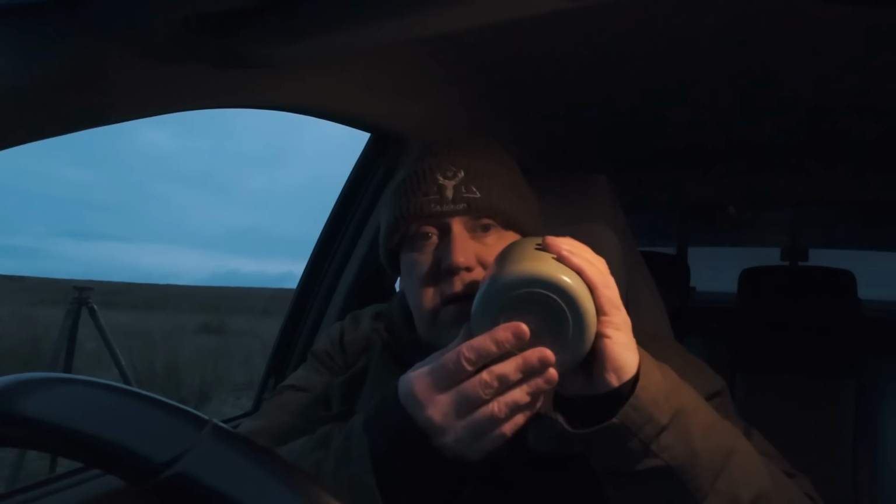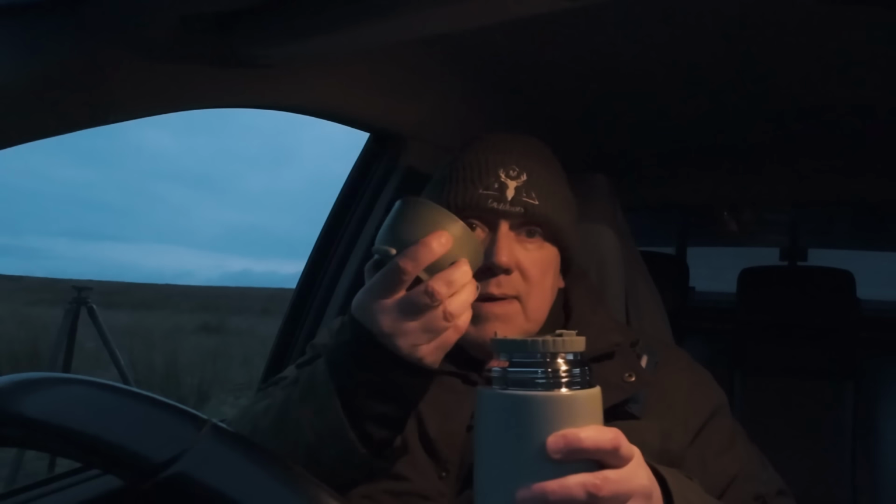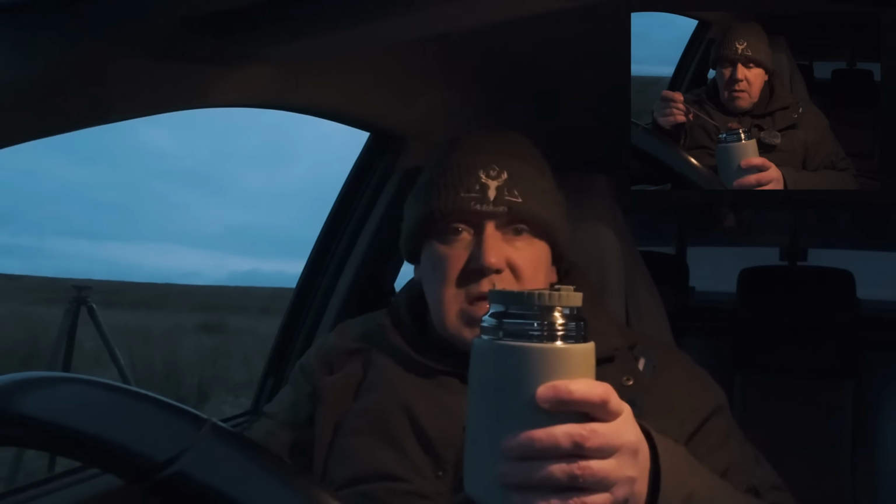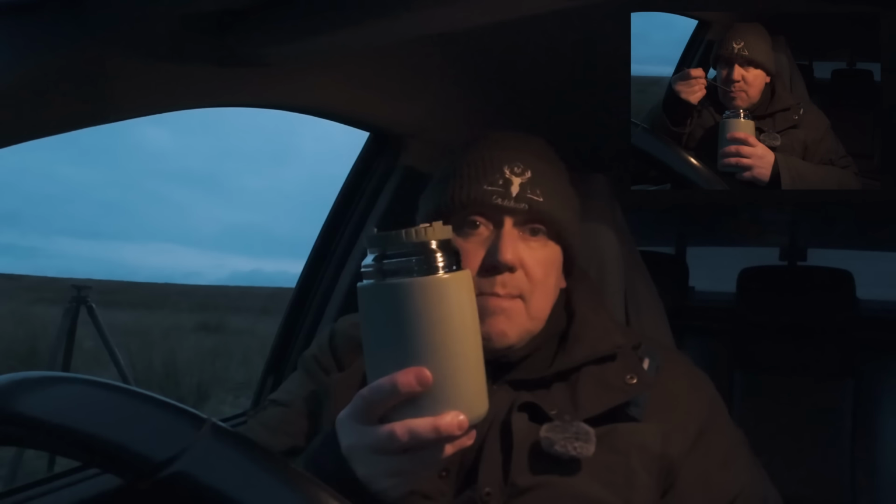It's got like a rubber base on it as well, so it doesn't slip if you put it on a smooth surface. I don't bother using the cup. I've got like a long spoon, so I don't use that spoon either. I just eat it straight out of here. I find it less messy. But £8, cracking deal. If you see one and you use them, it's well worth a try.